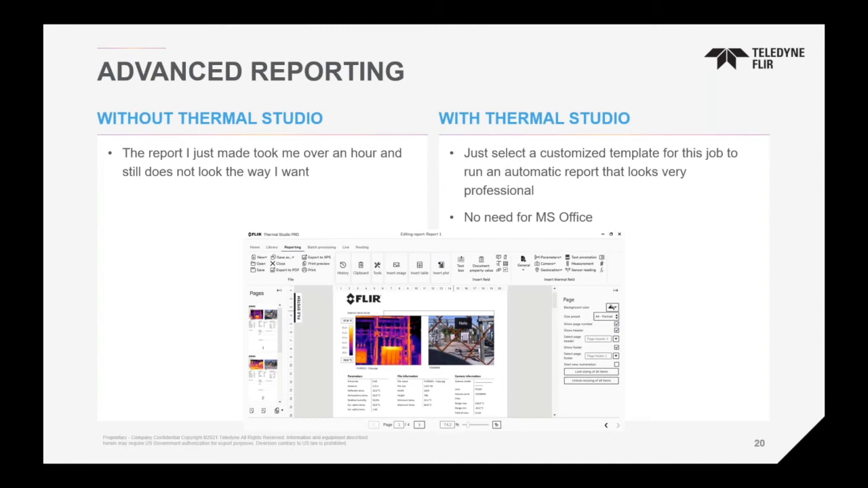Now, for those who worked with our FLIR Tools software in the past, we used to integrate to Microsoft Word, which means that you would choose the images, generate a report, and the program basically opens up Microsoft Word with a template that you chose to be able to allow you to create a report within Microsoft Word.